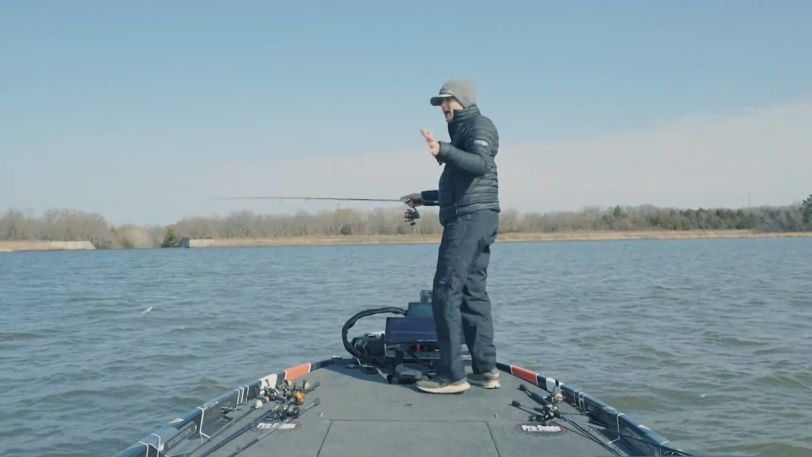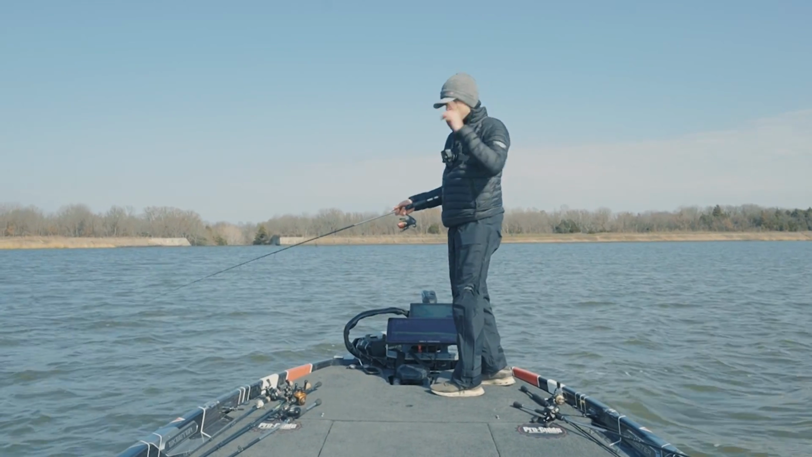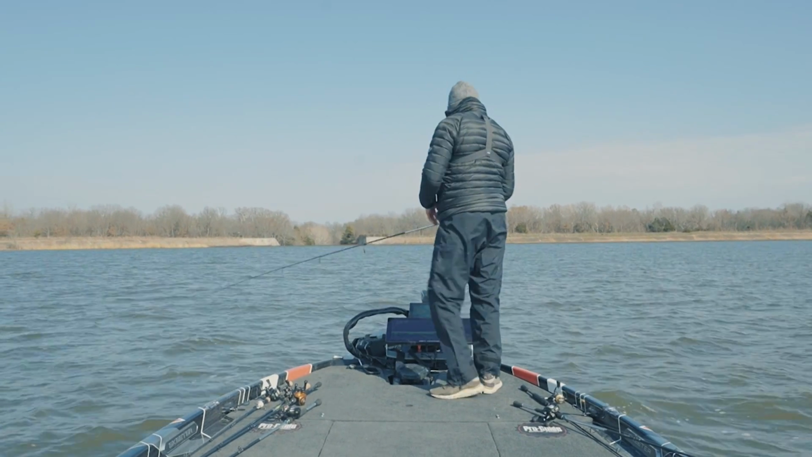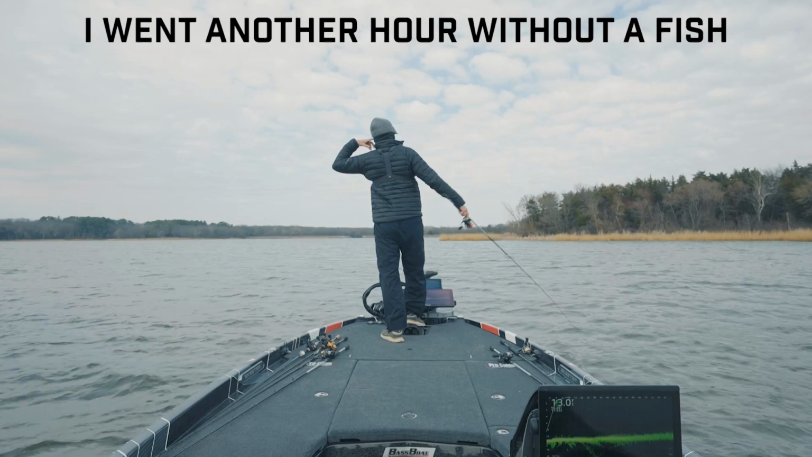I'm not trying to explain away how easy this technology can make fishing, especially on days like today, but there's still a lot of technique and skill and knowledge that I've accumulated over so many years of bass fishing that put together with this can make it super fun.